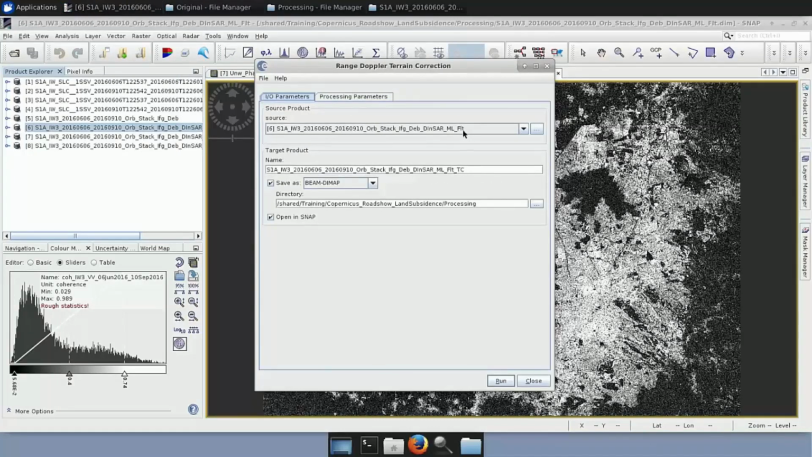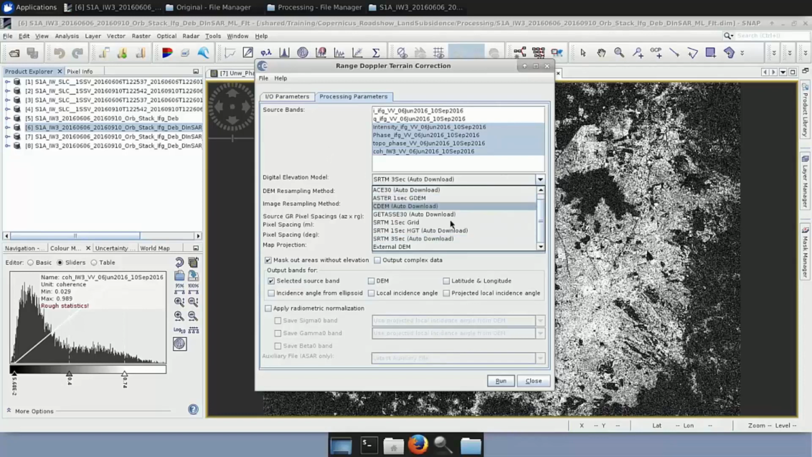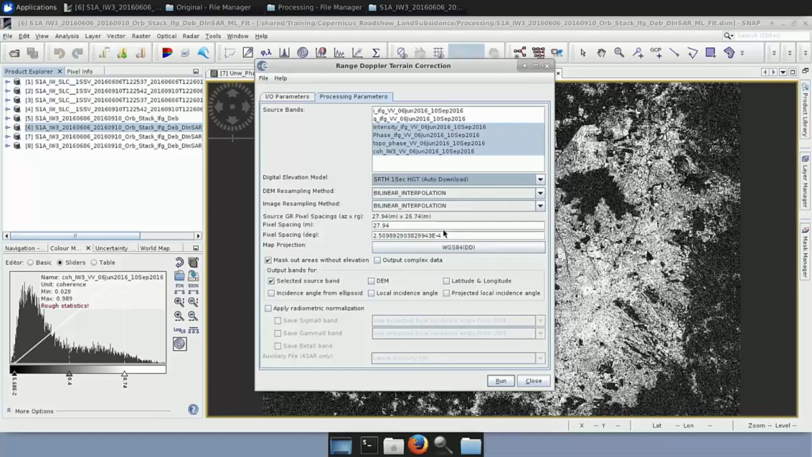Here we select first this product. You can see that the TC suffix is being added. You select again the folder, the directory you want to store it. And in the processing parameters, if you leave it as it is, it will just create for everything, but alternatively, you can just go and select those for source bands: intensity, phase, unwrapped phase, and coherence. Remember again, we select the SRTM 1 second. We leave the default methods here.